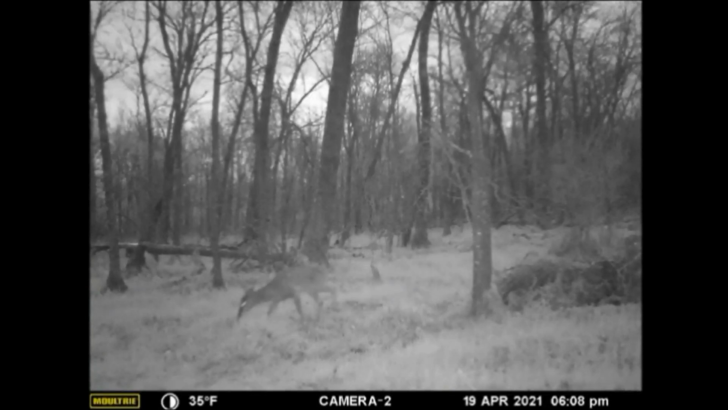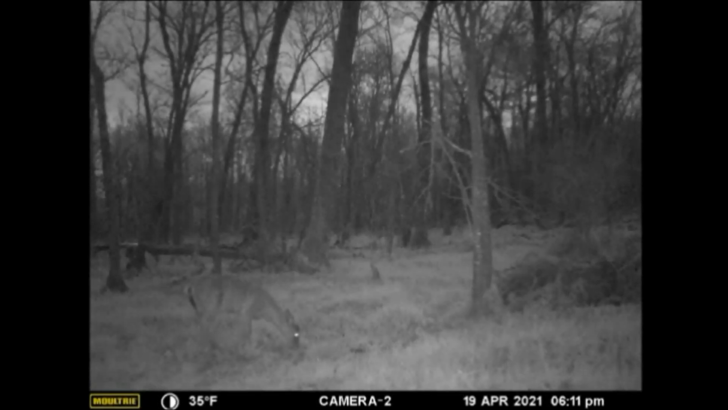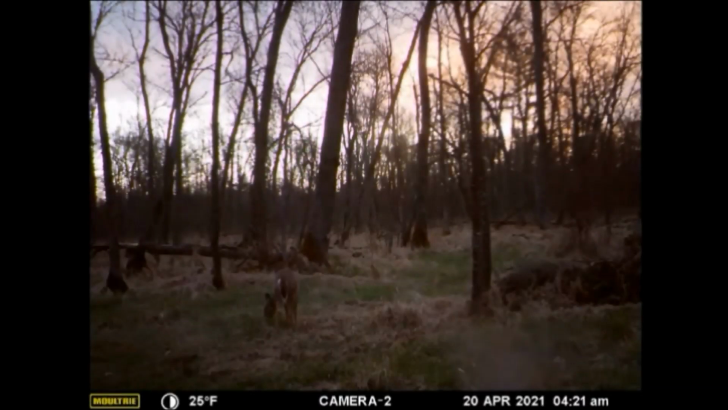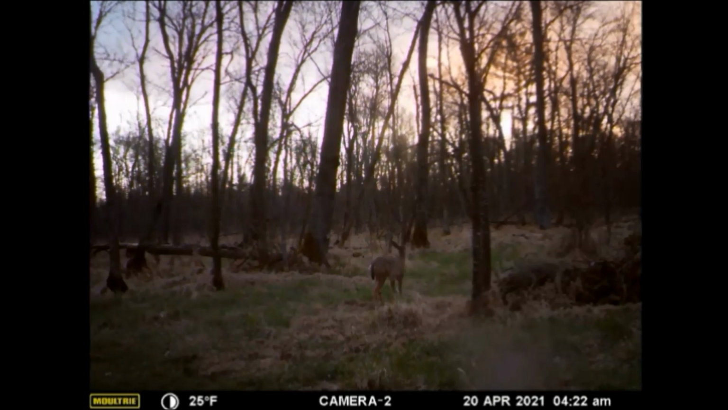Then, in the early morning hours of the 19th, for about 4 minutes, that button buck showed up again to tend the scrape. The next day, on the 20th, this doe appeared in the early morning, and it looked like she paused to enjoy an early sunrise color as daylight crested the trees.